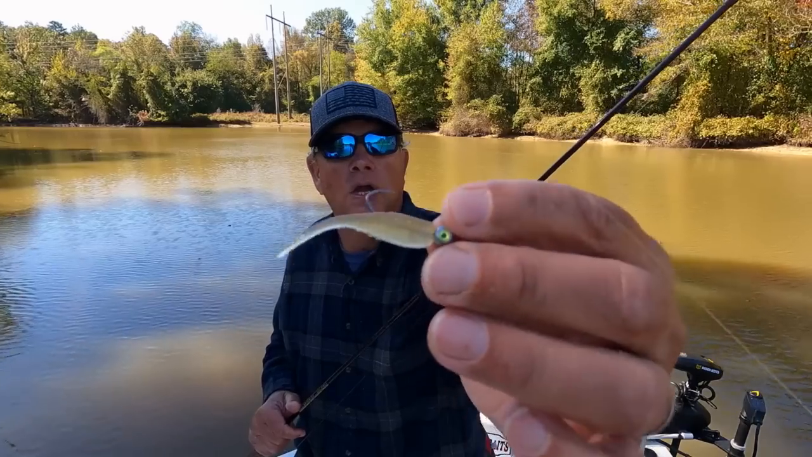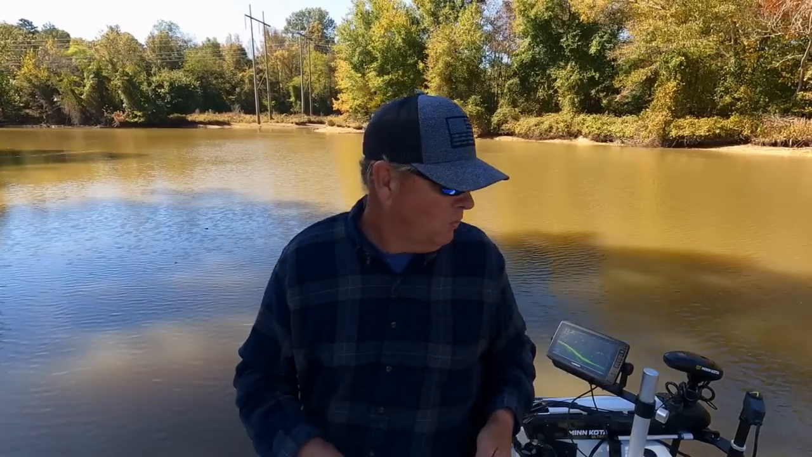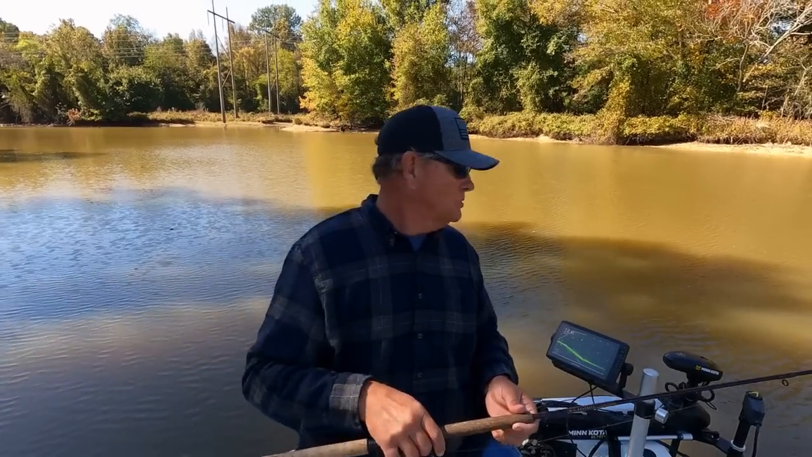Creamy and Grenada bug is pretty close in color. Both catch fish in this color water. That white also catches fish in the water, and that orange head really makes it pop, makes it look like an injured bait. So let's turn around and go back up here.